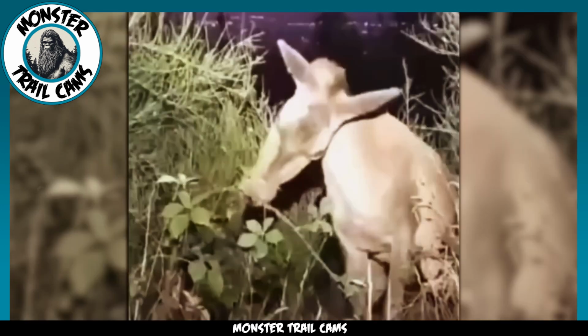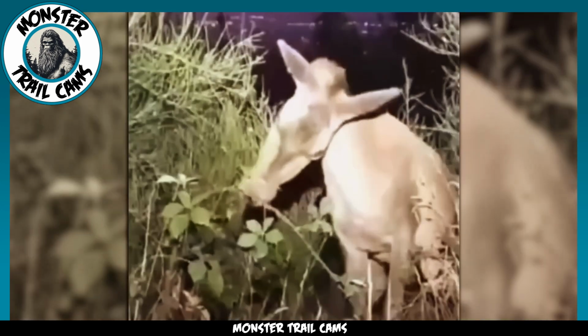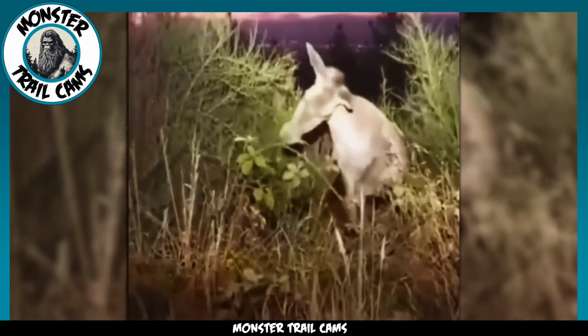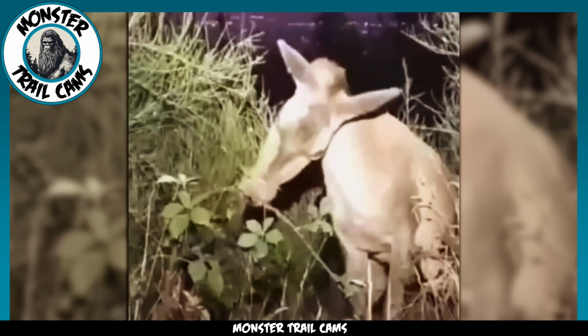But it's the second deer that truly captures our interest. Anyone who watches can see that something is amiss with this creature. Its neck is bent oddly to the side and remains unnaturally fixed in this position. Could this be a case of a poor animal suffering from a spinal abnormality? Or is it a more enchanting theory? A shapeshifter who hasn't quite mastered the art of disguise, trapped in the form of a deer with a twisted neck.